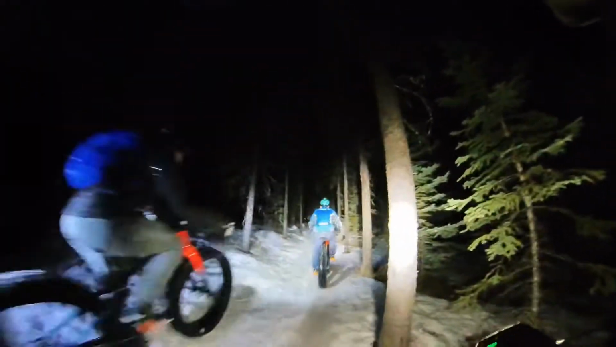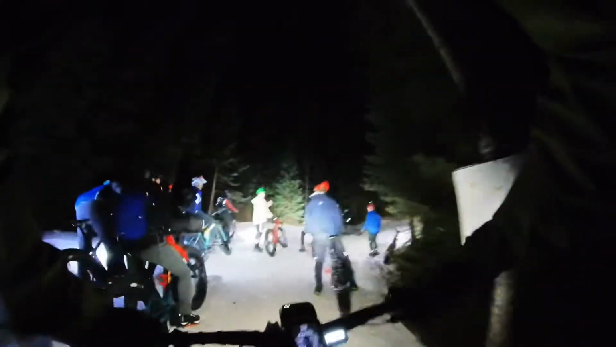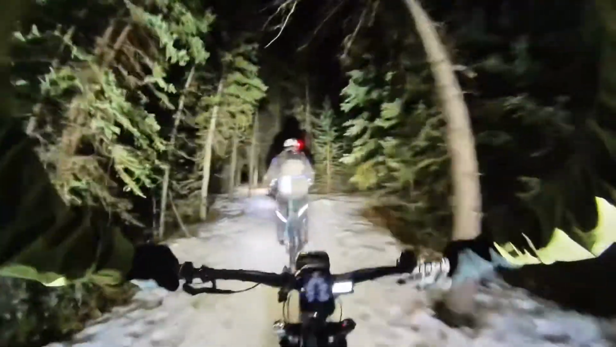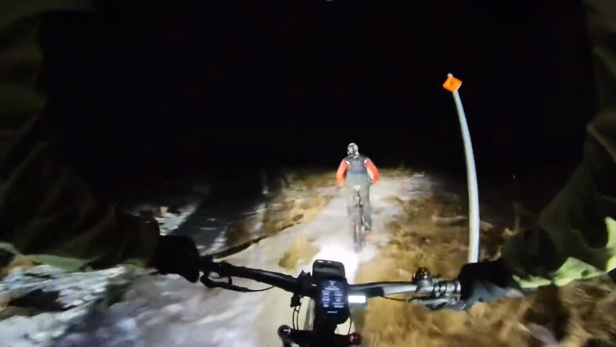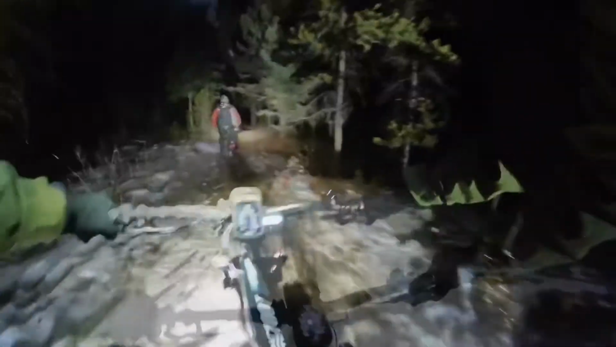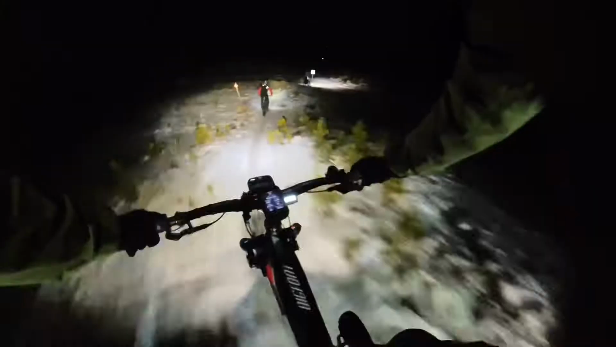But it's a different fun and different type of riding. The same trail becomes totally different because you don't see everything the way you see during the day. But from all the research that I did, if you have good lighting, and also I think it's not even safe to ride by yourself at night. If you have company, it's not that bad.